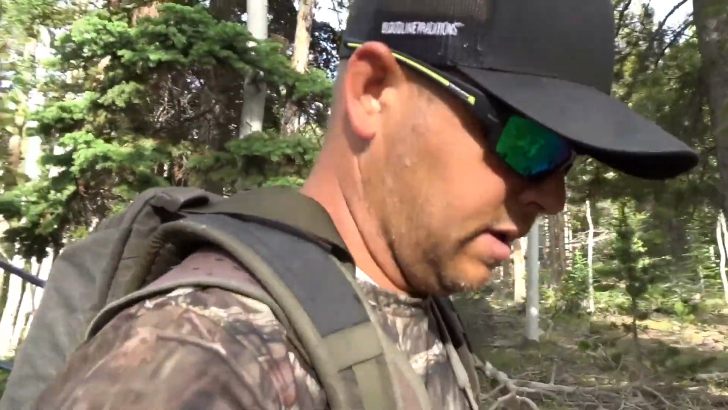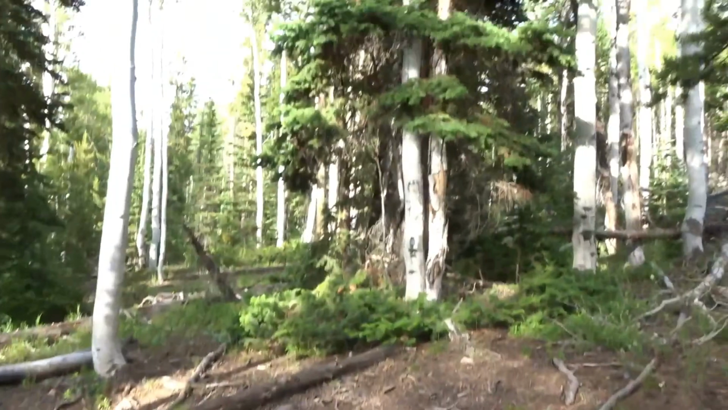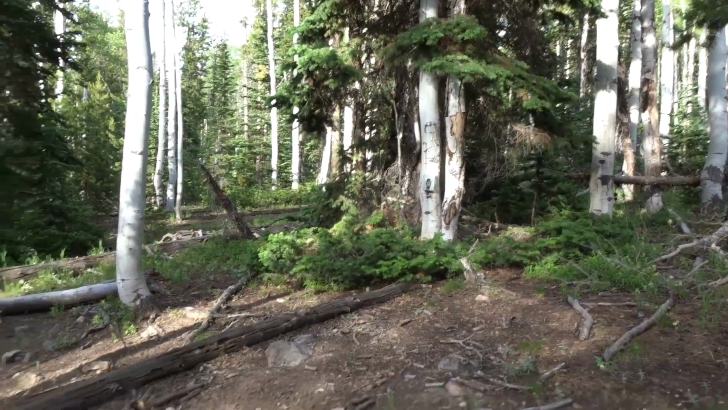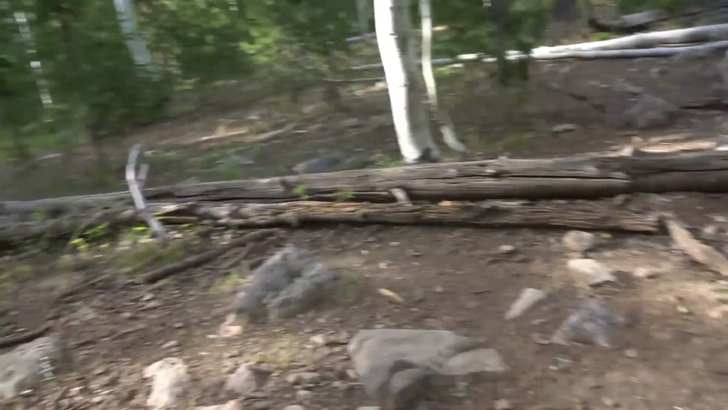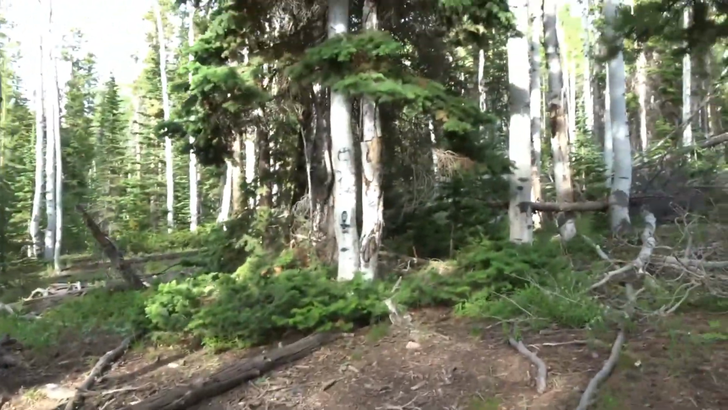Well, here we are here. You can see here's the Salt Lake. There's the camera. Got a little bit of activity. Let's check the camera and see what we got on there.